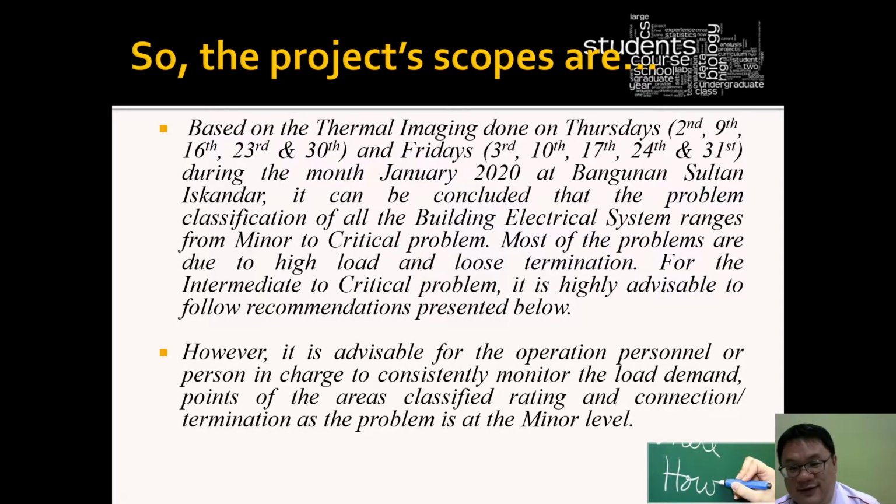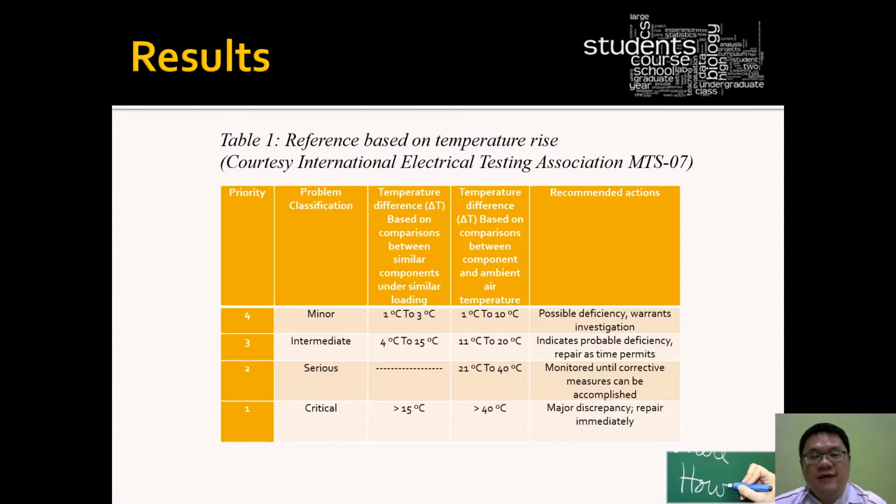For Table 1, which is a reference based on temperature rise, courtesy of the International Electrical Testing Association, there are 4 classifications of problems: minor, intermediate, serious, and critical. For minor, there is a 1 to 10 degree difference based on the comparison between the component and ambient temperature.